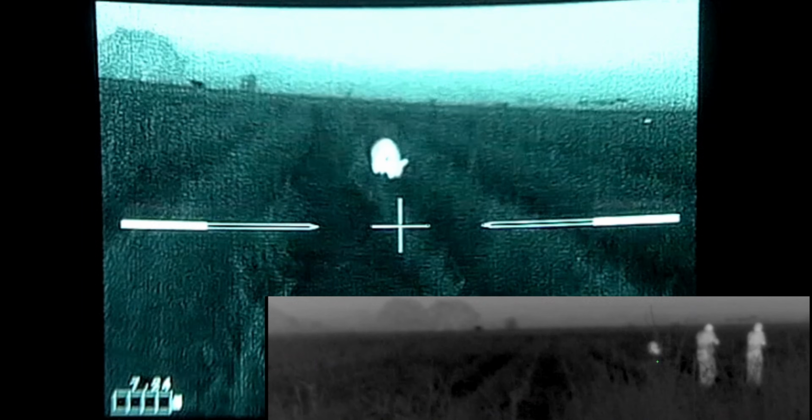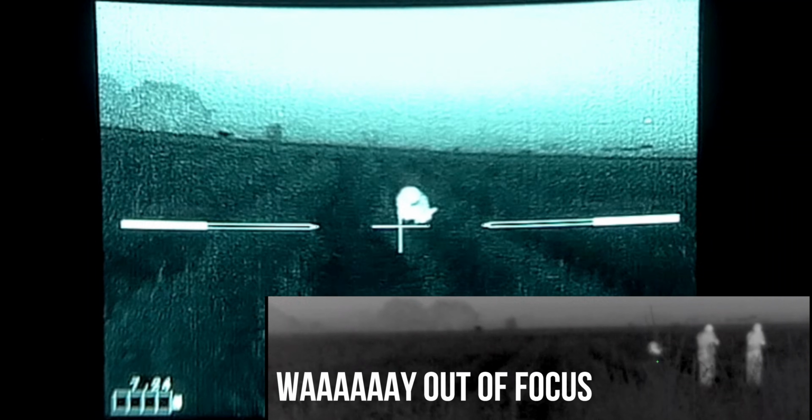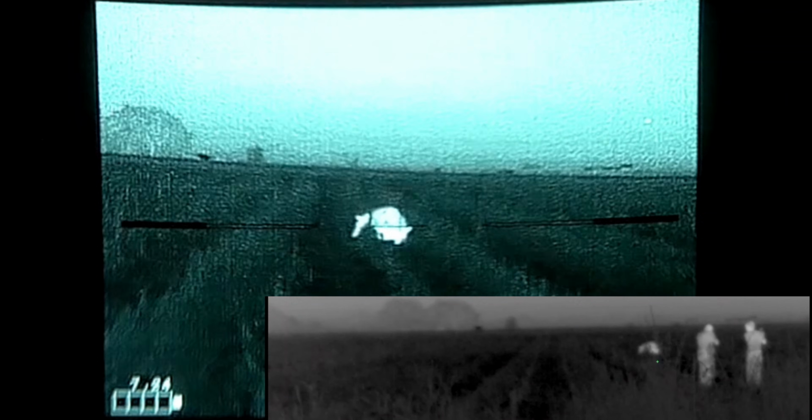And in the bottom right-hand corner, you can see we've got a Pulsar Thermion XP50. It's actually set up on a tripod watching me and Corey. I'm on the left and Corey's on the right-hand side. And then I'm looking through my Trijicon Hunter Mark II 35mm as a scope that's actually on my rifle. We're going to get into this shot sequence here in a second.